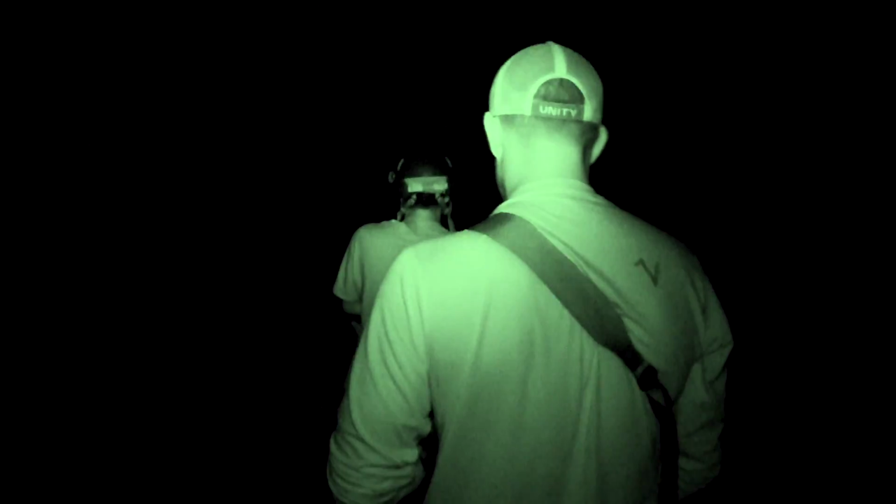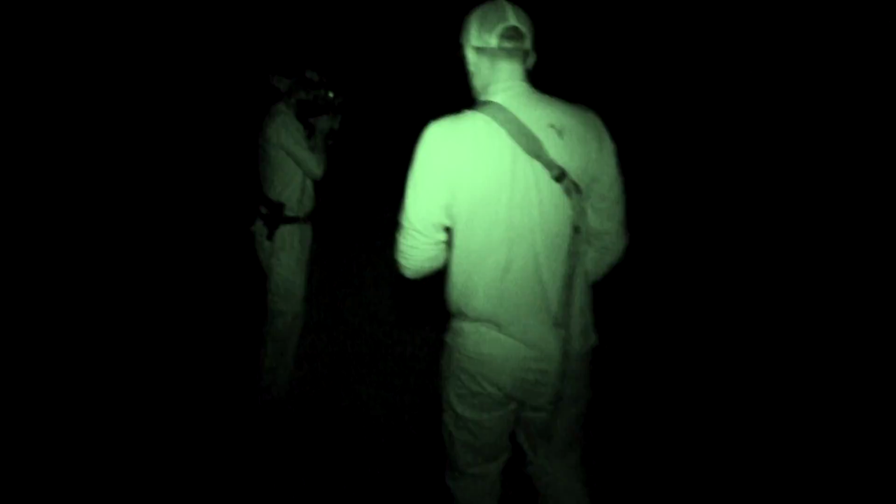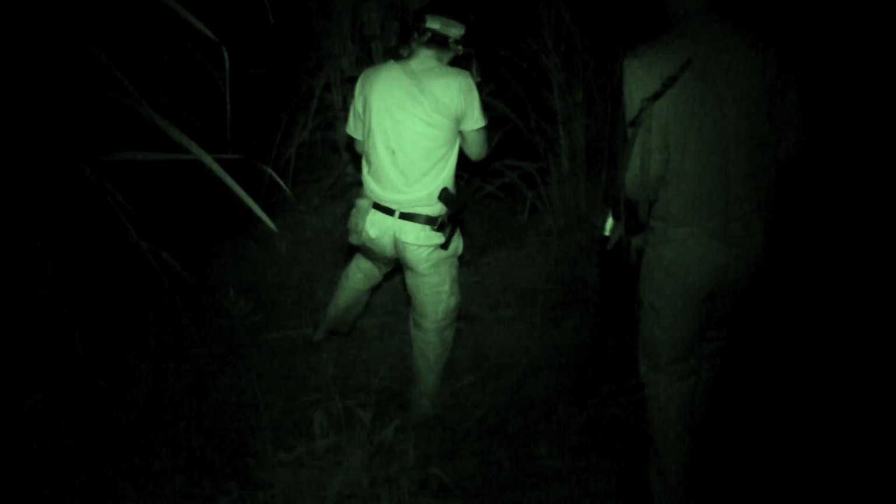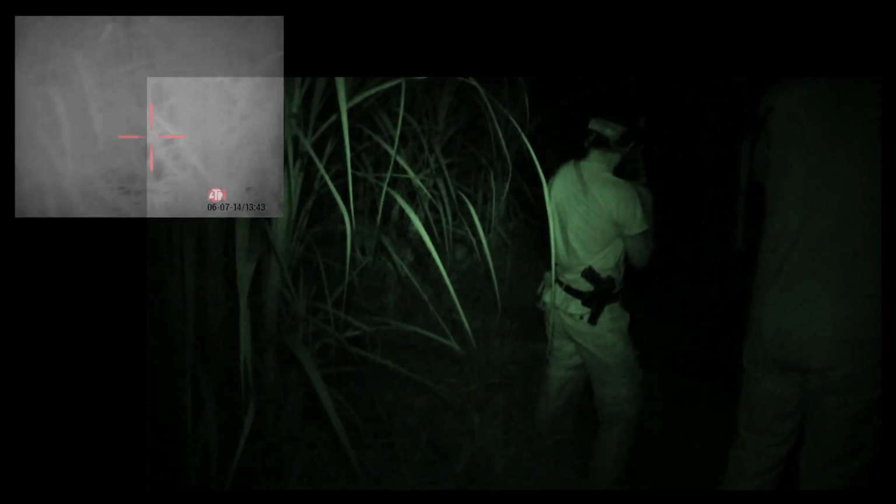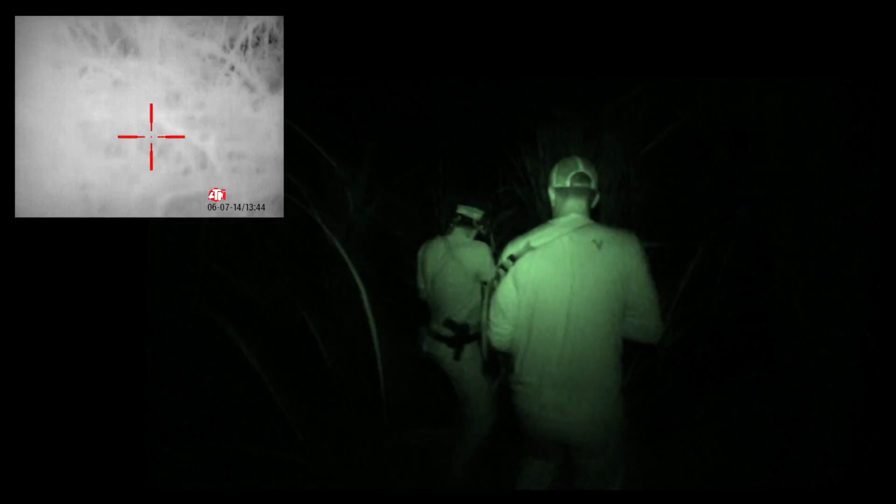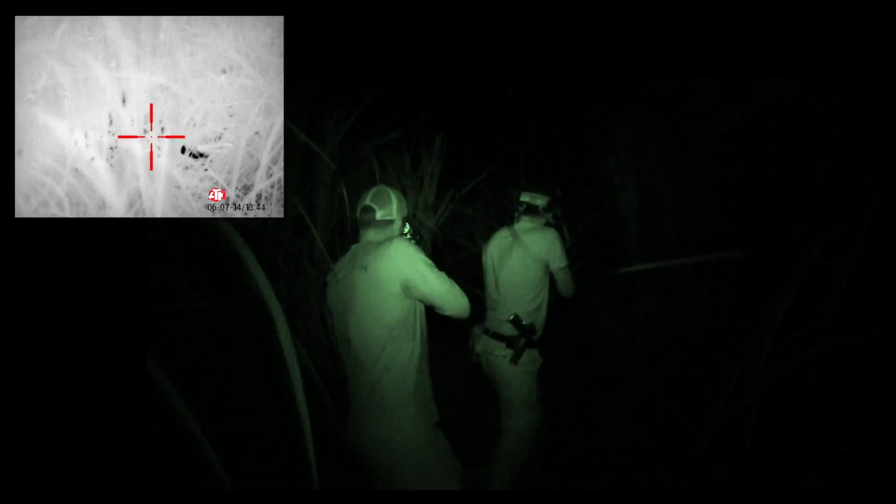Can't see anything. We ease around, and you see Cy kind of watching, listening, and I'm trying to do the same thing, but I don't think we're on the same wavelength. He's on another level. But he starts entering the cane field. I hear the hogs, and Cy hears the hogs, and so he kind of points and says, okay, hey, it's right here. And then all of a sudden, Cy leans over into a shot, and the hog's down.